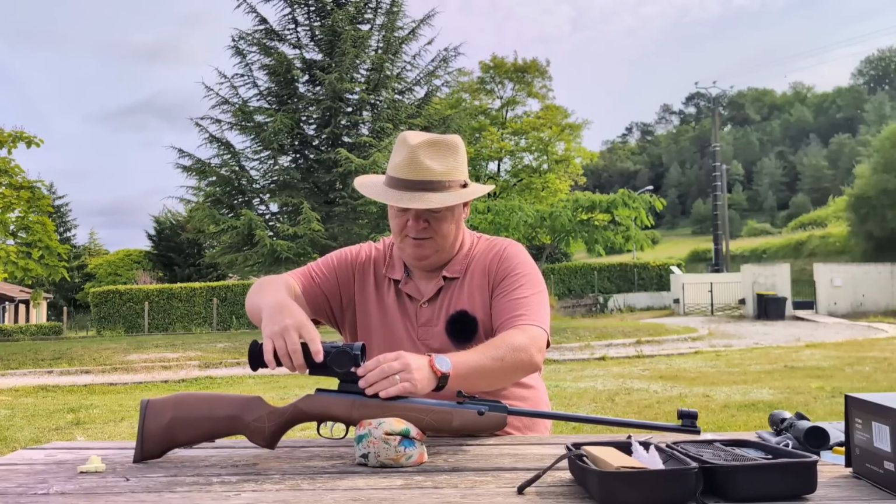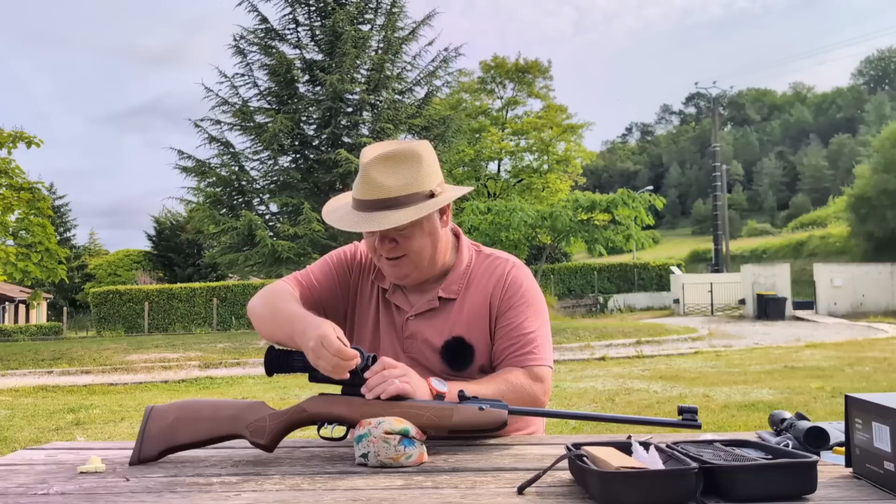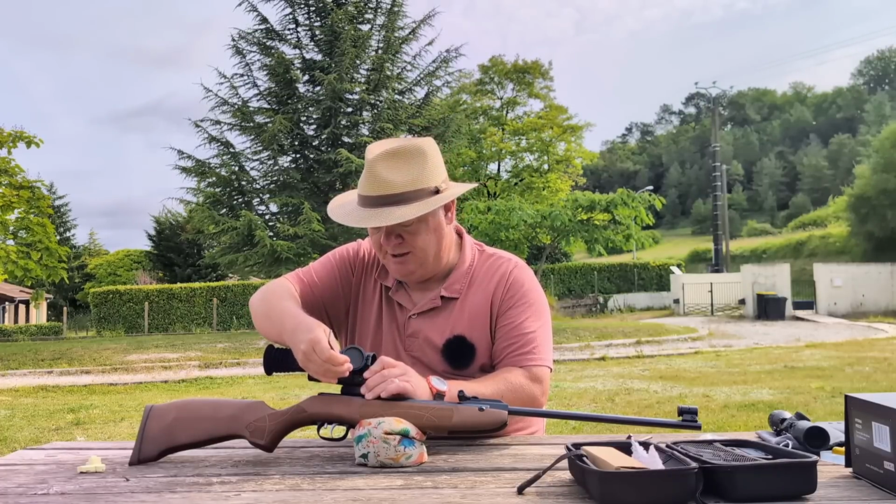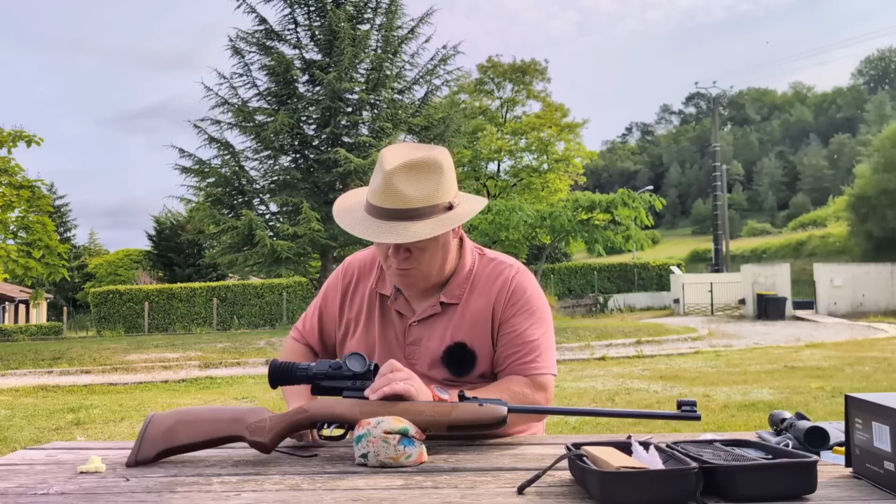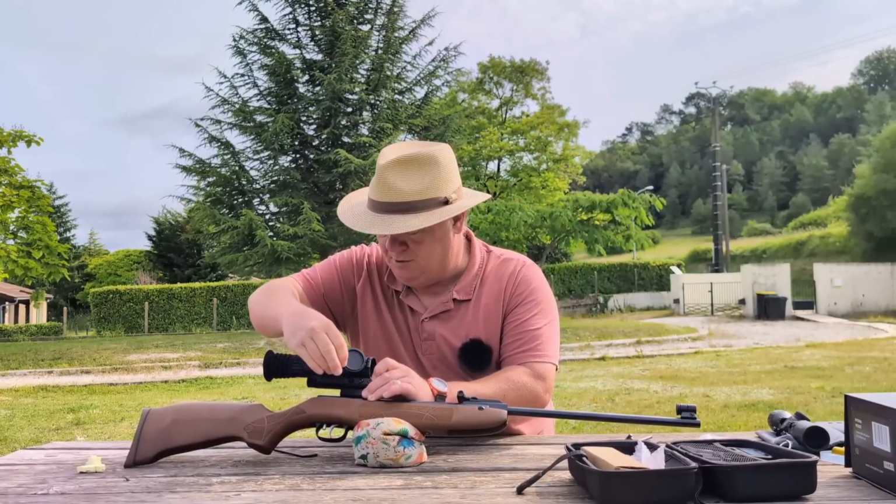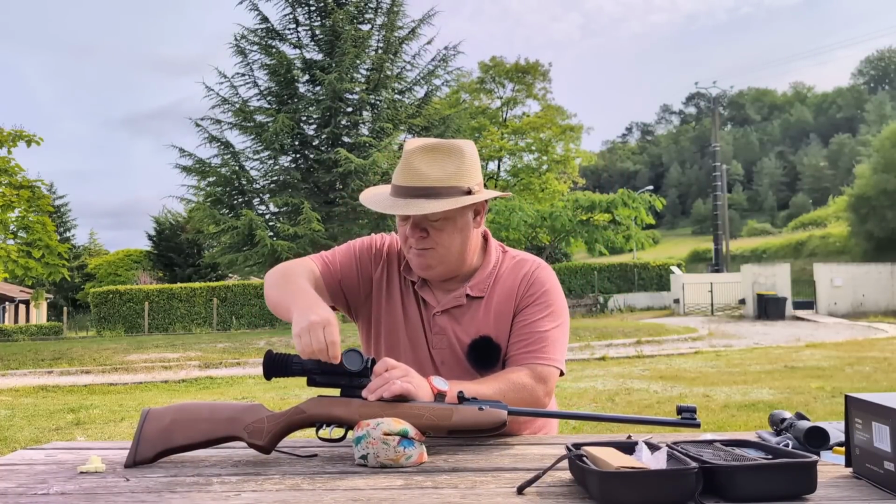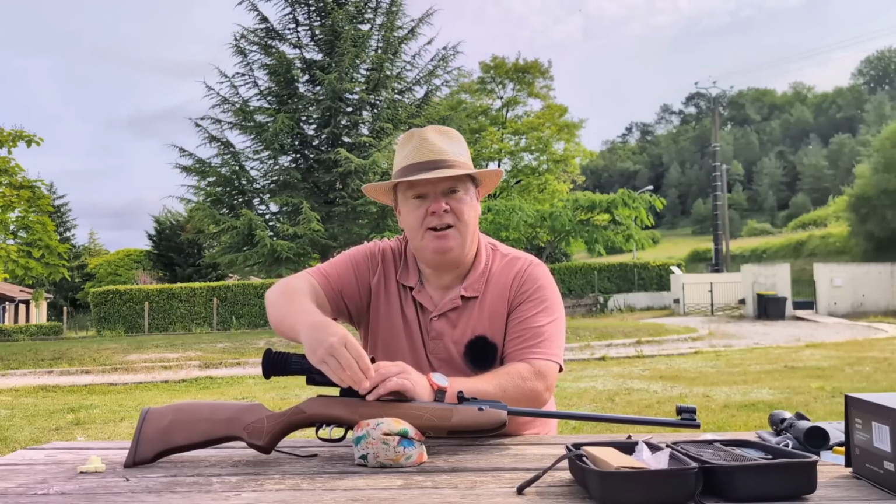But one thing that I have noticed, which is a really great thing about this, and I think it's going to be for all of the digital things I'm testing over the coming weeks, is that because this is digital, it doesn't have parallax error.